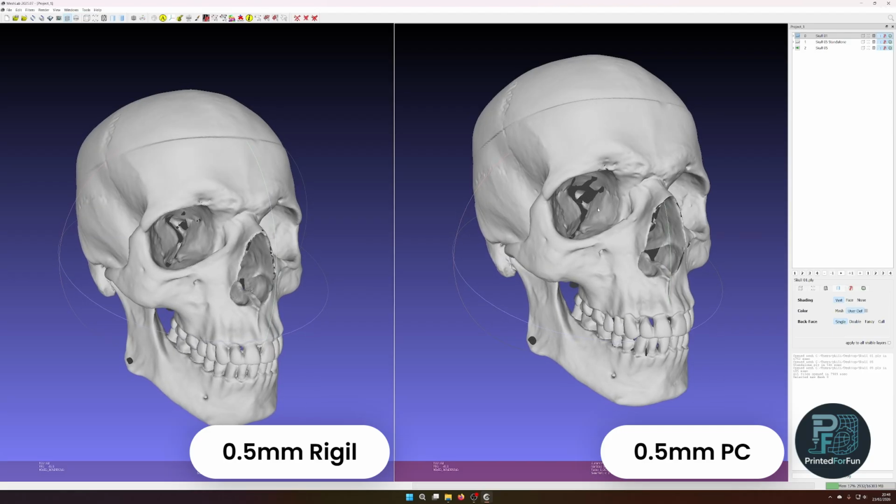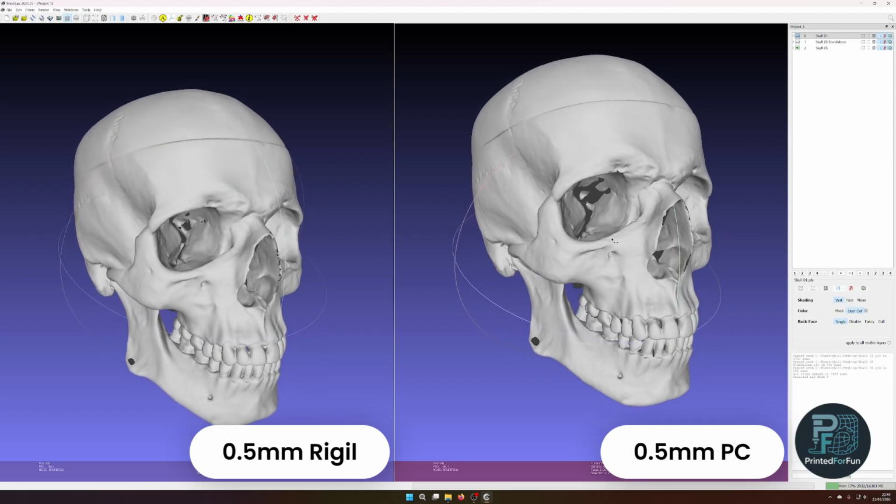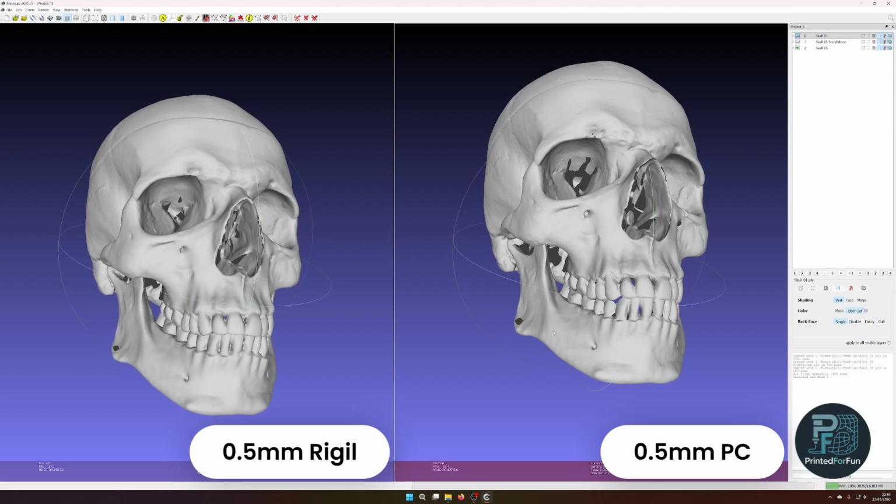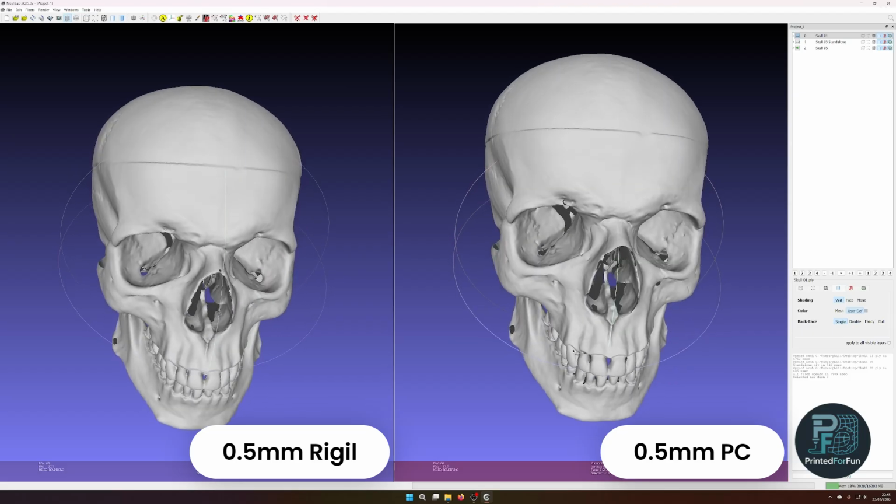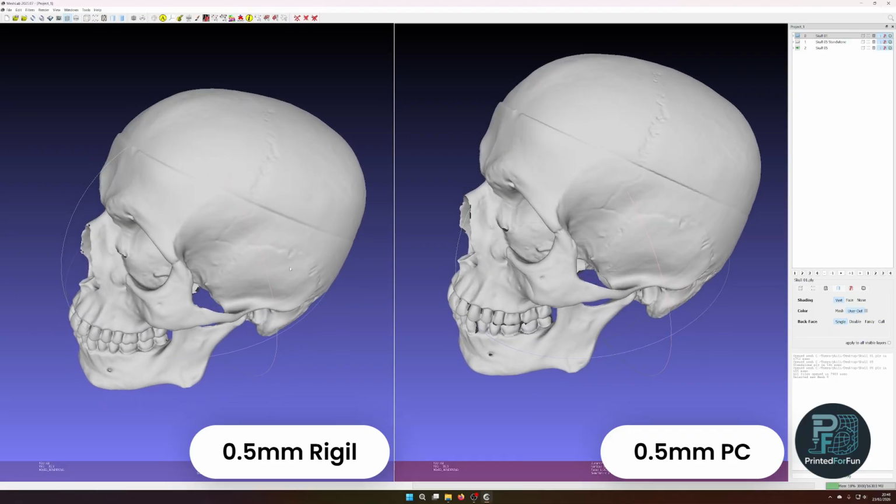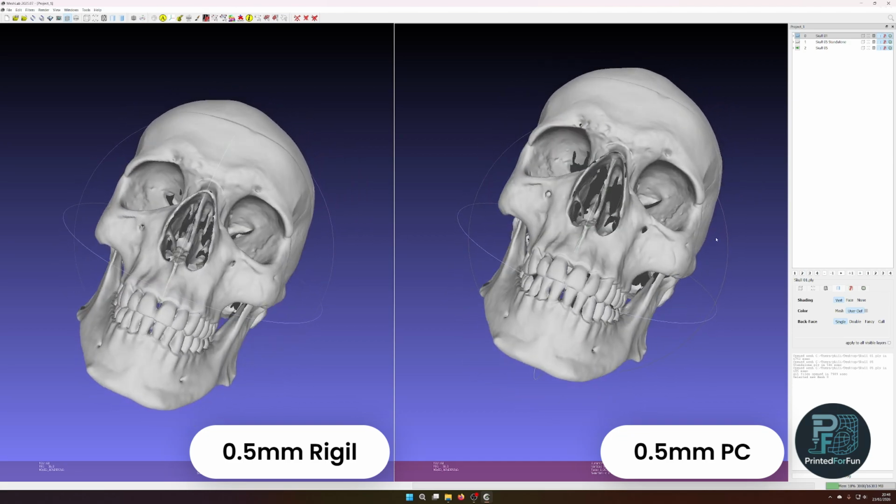For both, I used the default settings. As you can see, I would say the PC version is a bit smoother, and especially here in between the teeth, we have more separation on the PC version. Also the texture here on the skull is a bit different. So this is just my 2 cents on this.